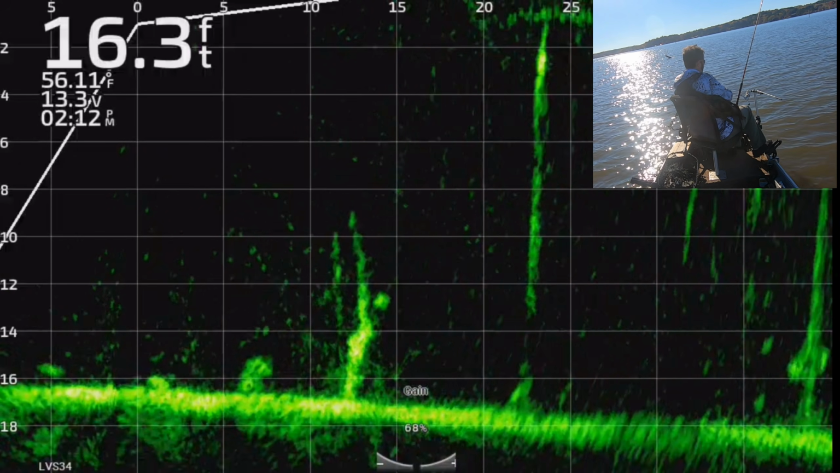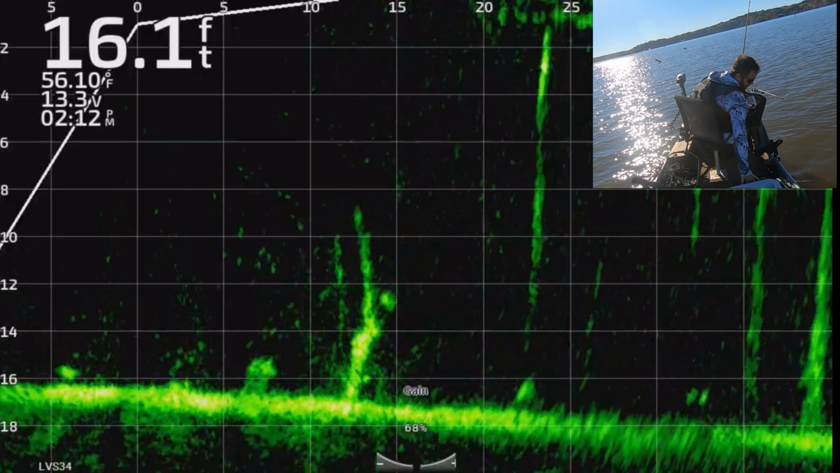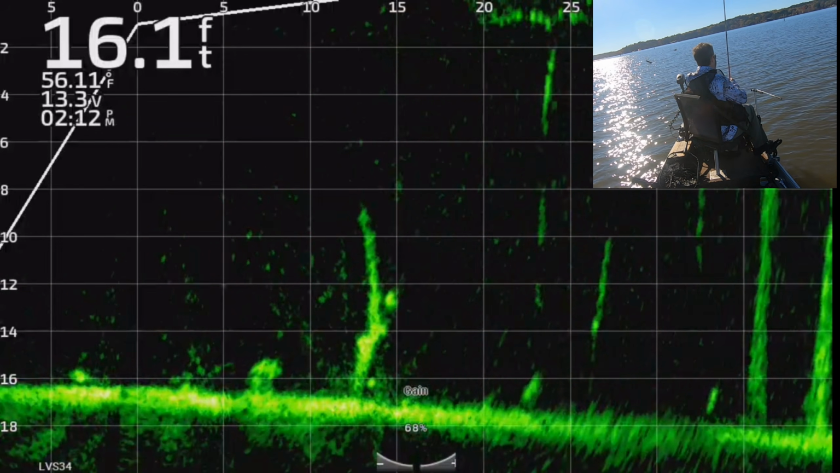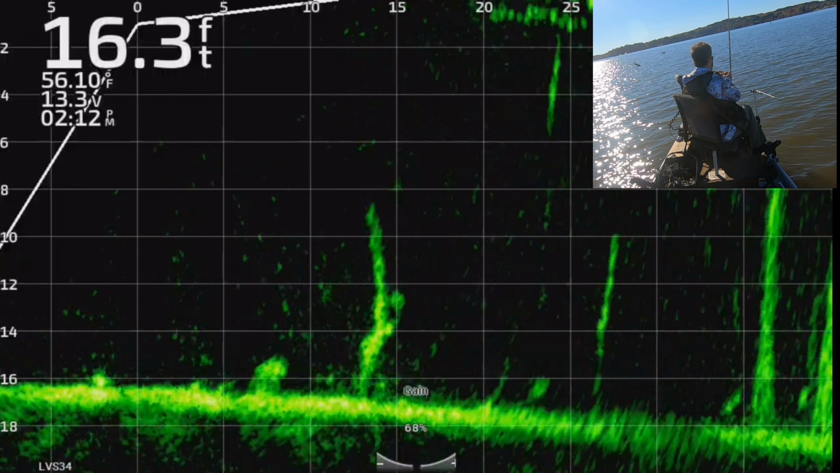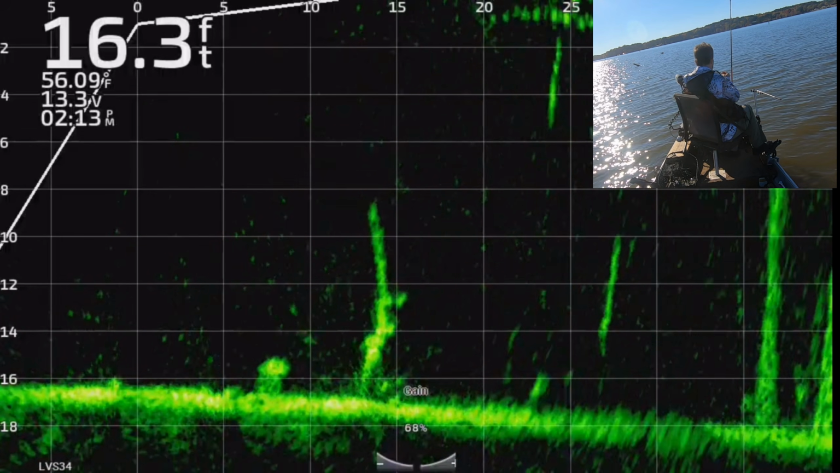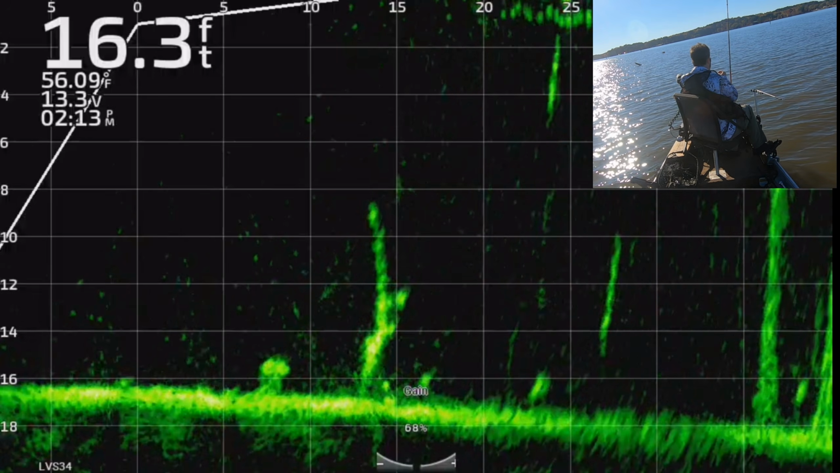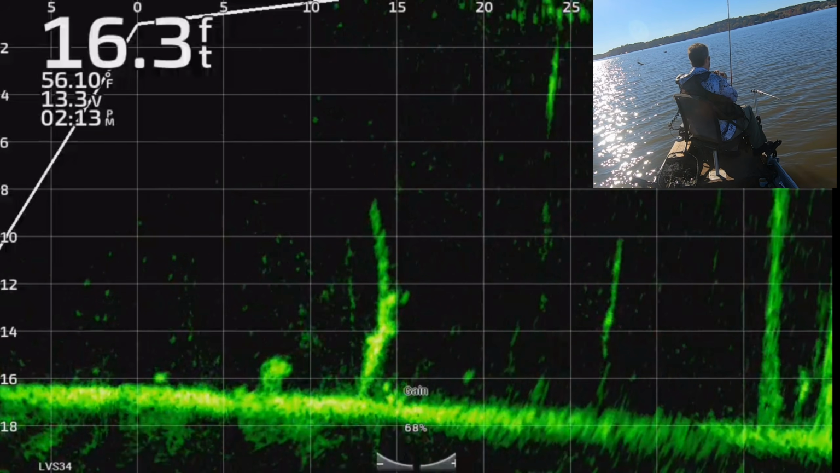So you're banging into these trees. It's a whole forest. It's a flooded forest. And if you get out of that channel, these trees are everywhere. But with Livescope, I can look around in front of me now, and I can avoid the trees. It's been a huge navigational aid. I didn't expect to use it that way, but I use it that way all the time now. Like I hate getting out of the channel without having it on.